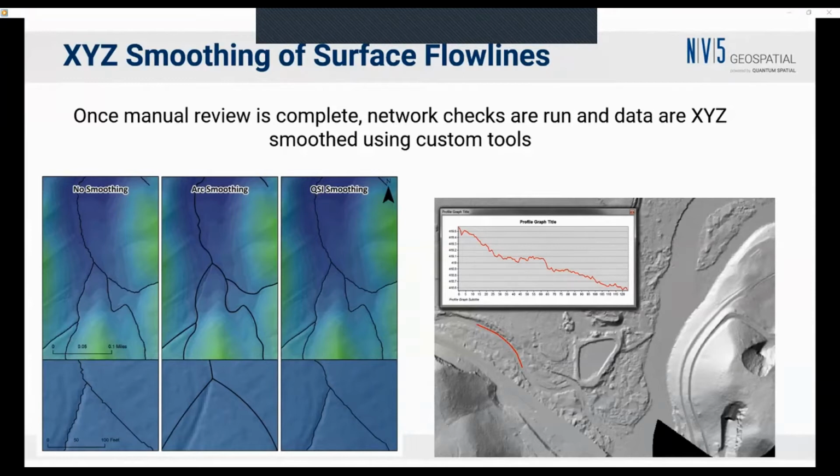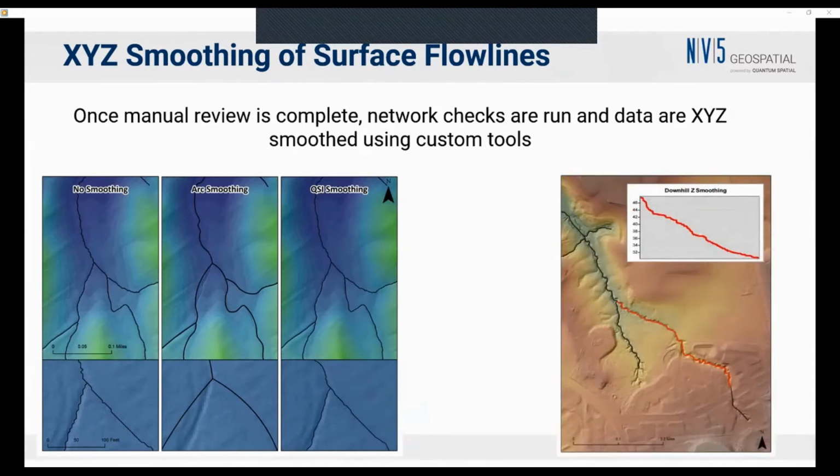That obviously causes problems in terms of downriver flow. And so what we have to do is smooth that in order to ensure that water is constantly flowing downhill in our models. Again, another example of that.